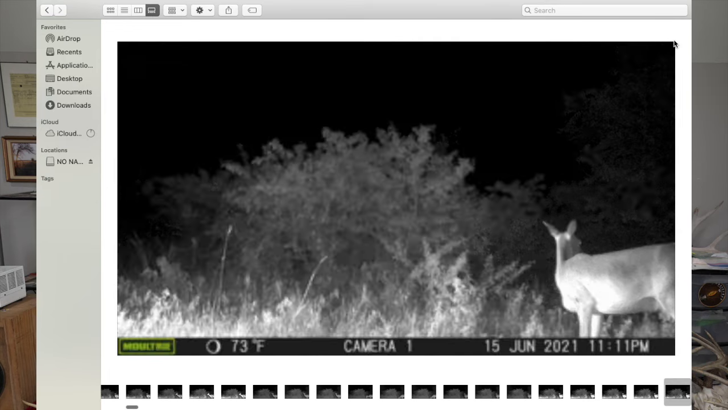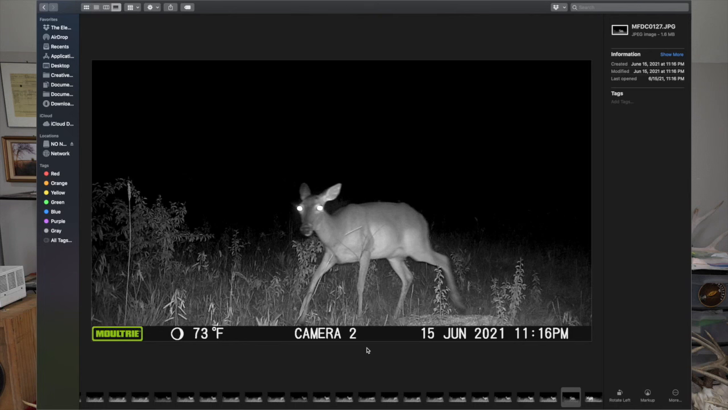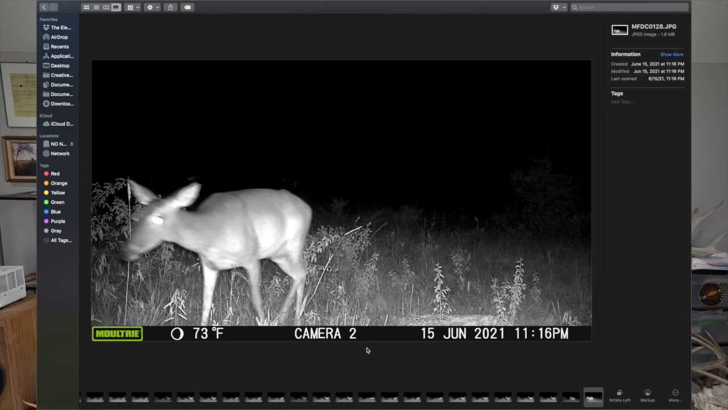That's gnarly, dude. That's from my camera. Would you call this looking at the camera? I think so. Okay, but it's not spooked. She's not spooked because in the next she's still walking towards the camera. In the next, we'll call it 1.